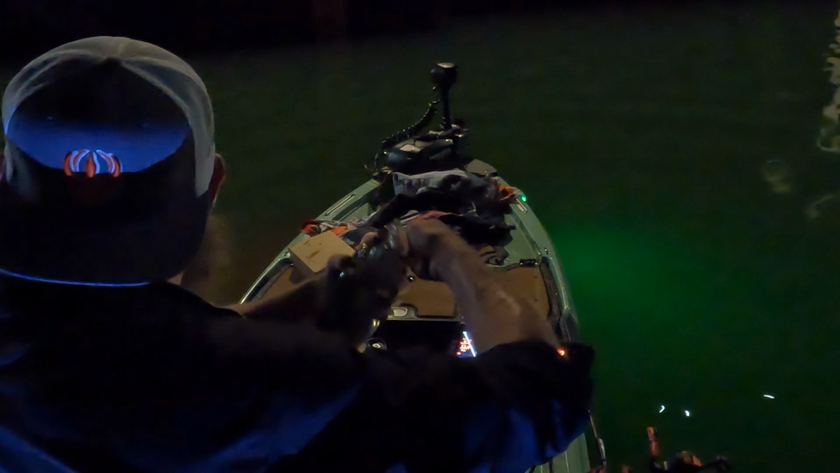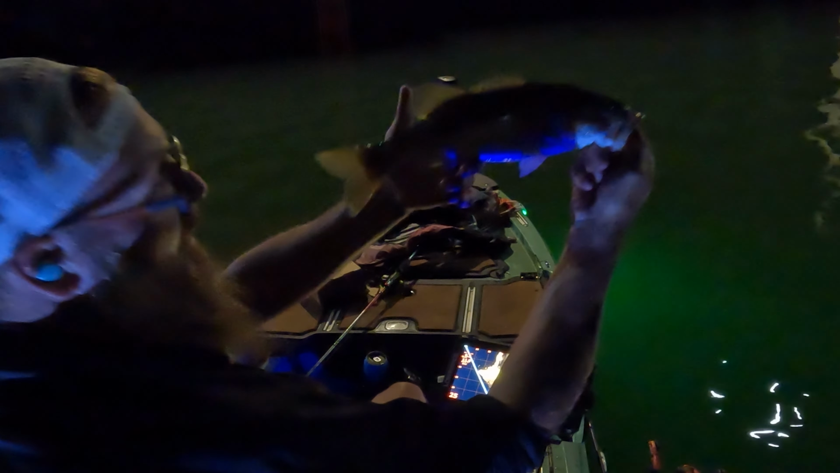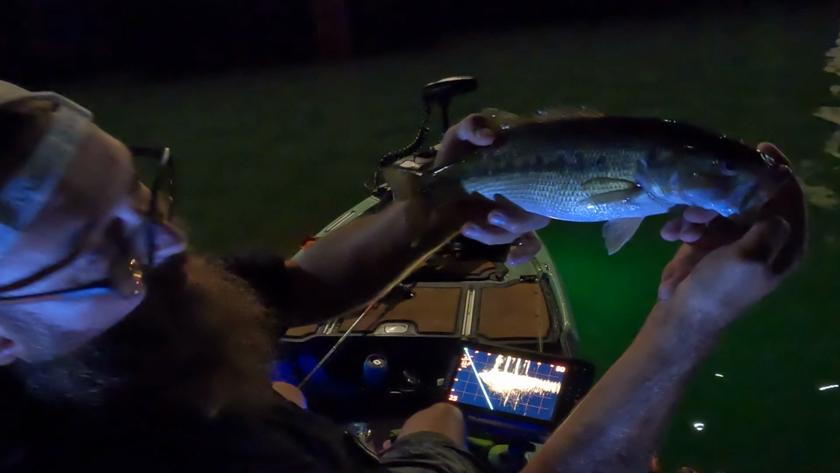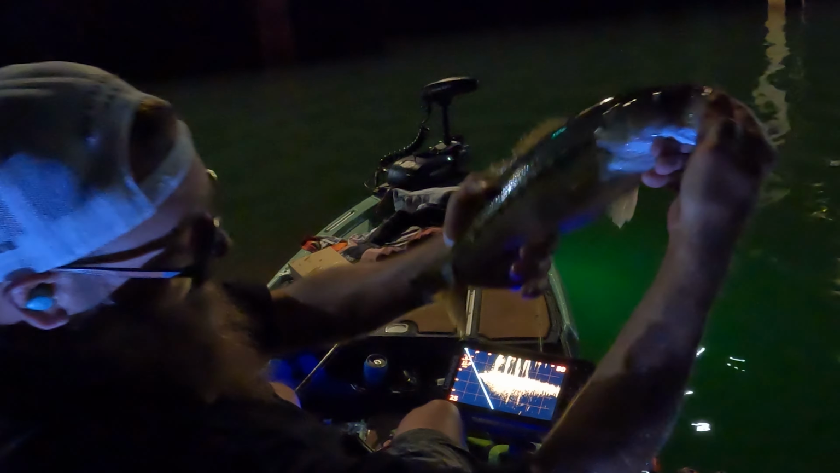Saw that one on the Livescope. So, all right, I figured out the placement of them. Let's see if we can get a few of them to make the night count, right? So, good work.